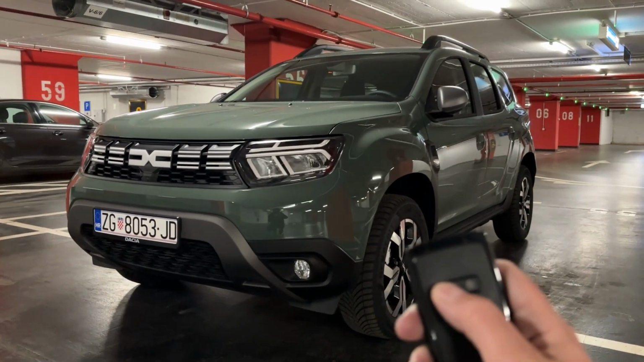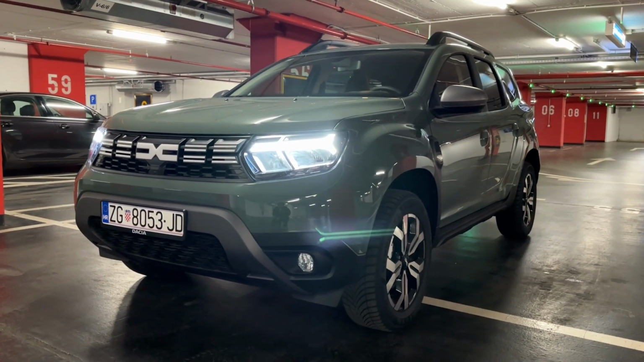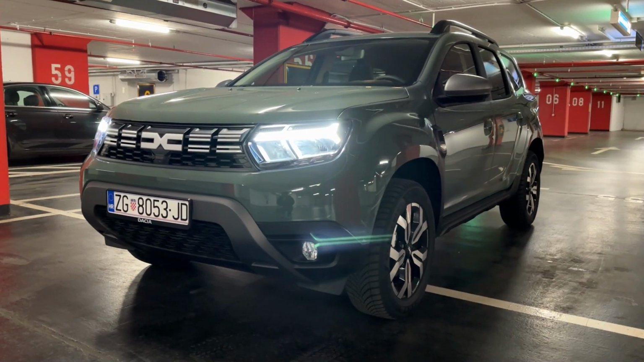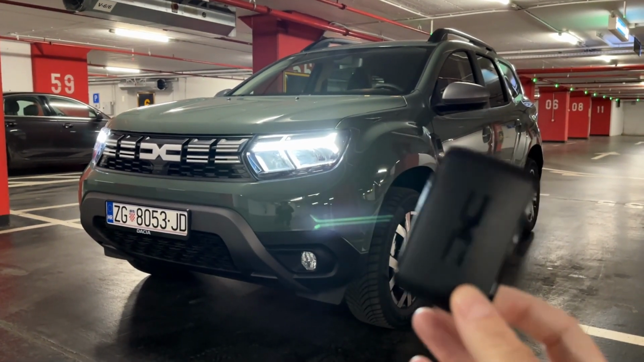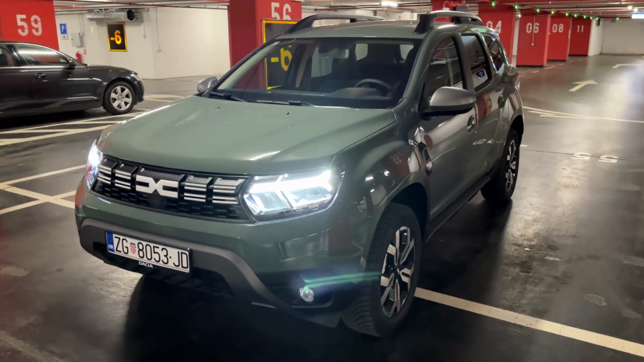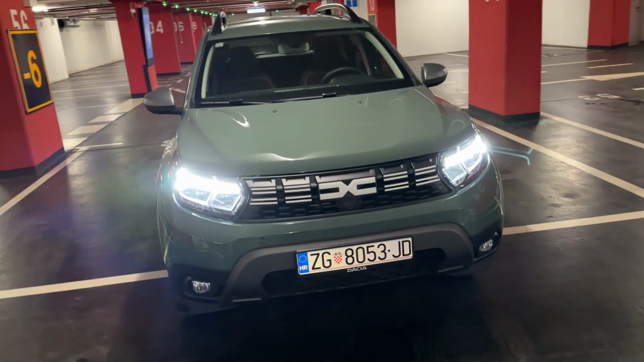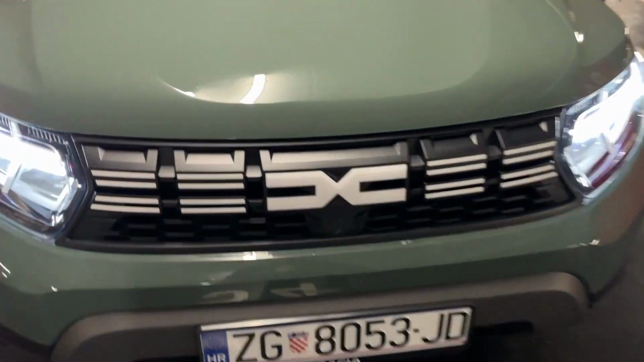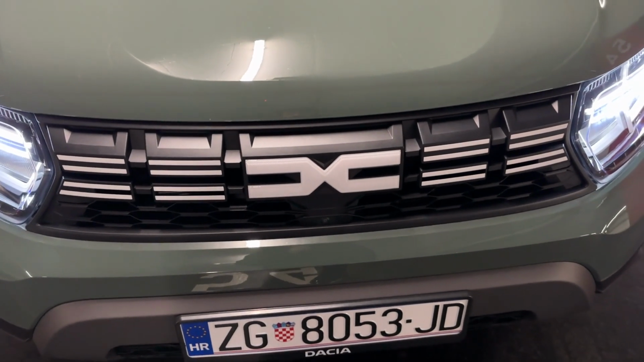Today we are going on a night point of view drive with this car, the new Dacia Duster. And as you can see here, we have the facelifted version 2023 model with the new logo. You can see the new logo on the key as well. So let's start with the exterior design, very robust styling. You also notice the new front grille and the mask on this new 2023 model.